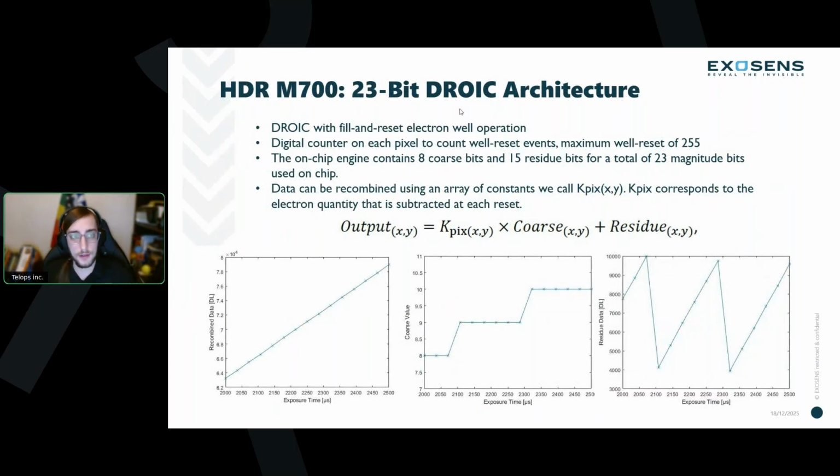I mentioned briefly earlier the ROIC, or digital readout integrated circuit. That is truly the power behind this system. It is a 23-bit digital ROIC and detector combo, which allows for fill and reset operation, which essentially means that these pixels can collect an amount of signal and then can reset or subtract an amount of charge from that pixel well up to 255 times per image, per exposure, which allows us to use the extra bits here, the 23-bit architecture, to assign a number of bits to count the number of times that that well has been reset.